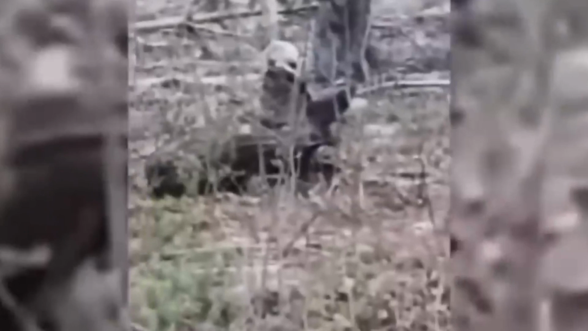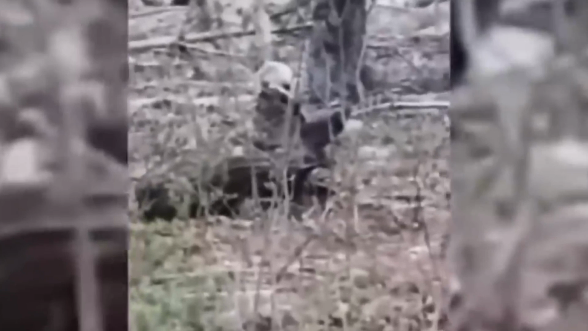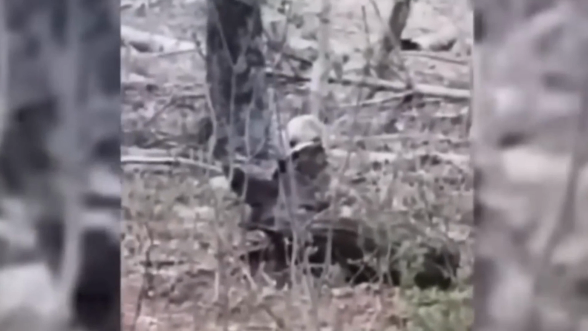The creature seems rather small, likely a baby. But why is this baby so intently watching the cameraman? The eerie feeling of being observed is unsettling, especially when we don't know what this creature really is. If any of you have an idea, feel free to share in the comments below.